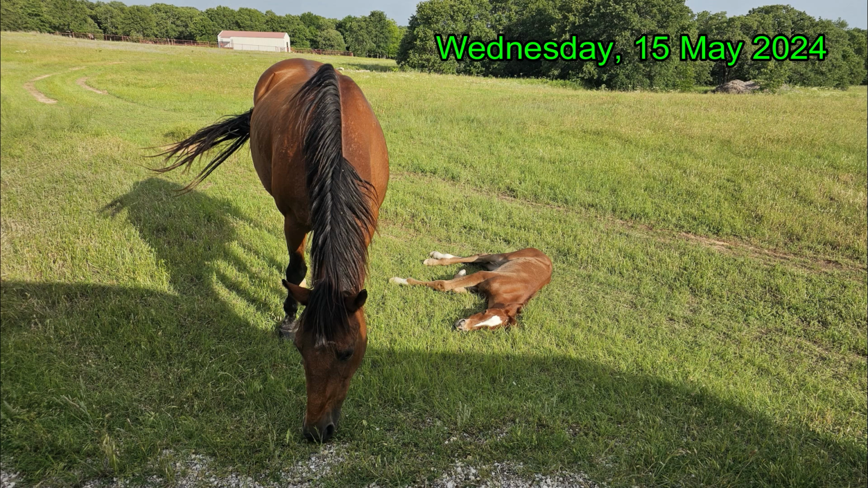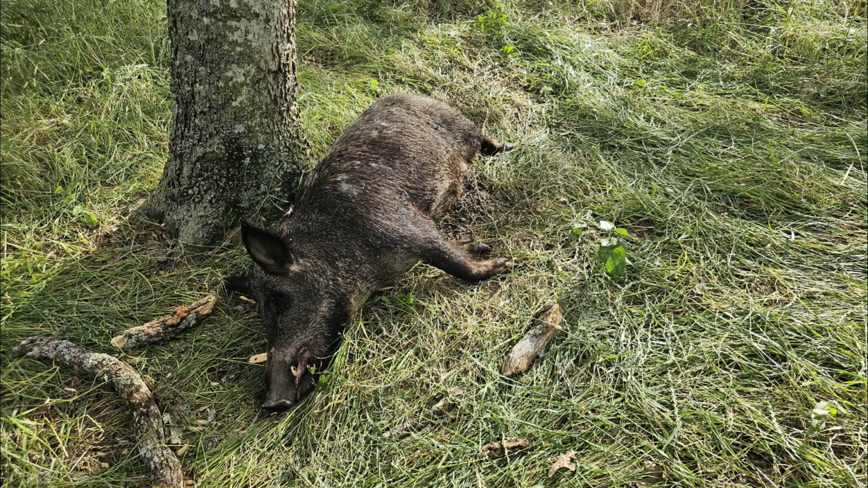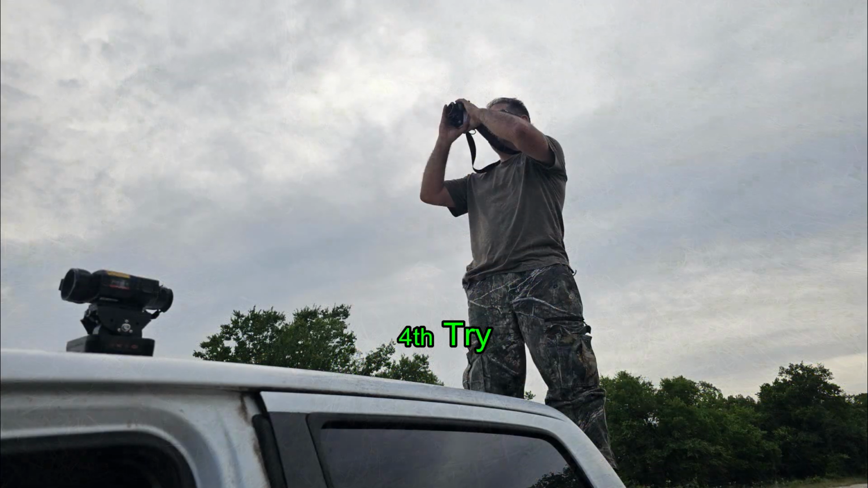Ben and I are back out again on the property where I've been after this one lone boar for a while, and the landowner reported some hog activity in a particular field, which is the field where I've last seen that boar. We take a look at the field and I find a downed hog. That's going to be a nice dead sow. Apparently the neighbors have been doing some hunting as well. They're only about 300 yards away.